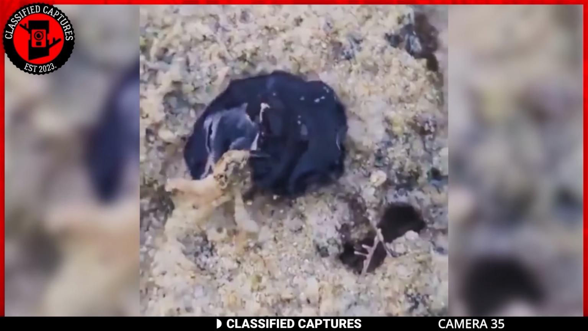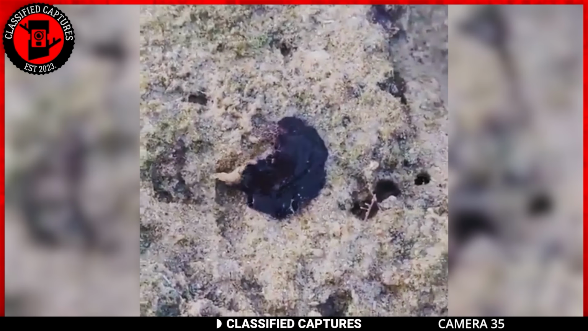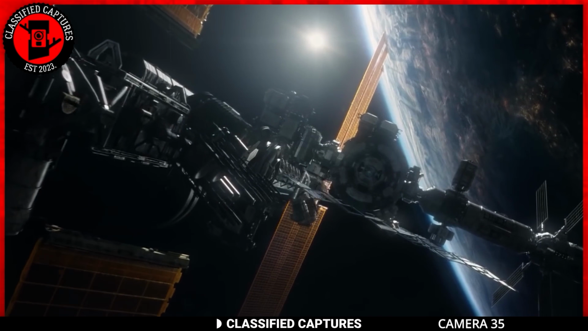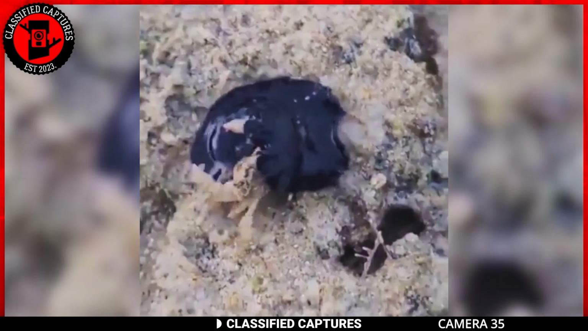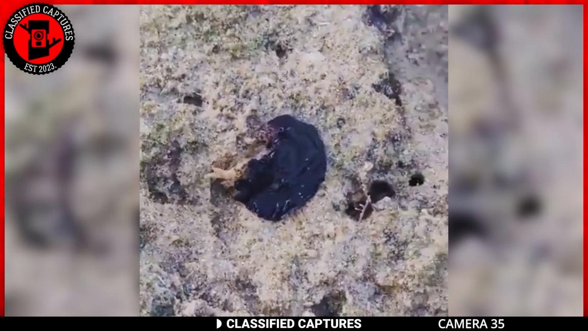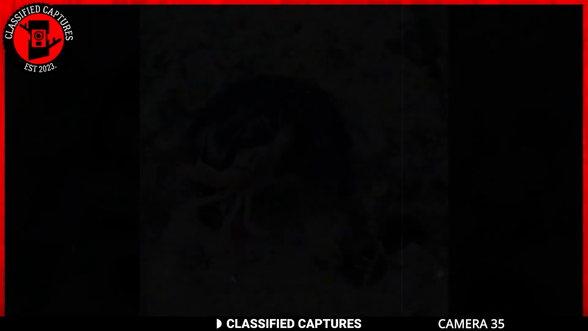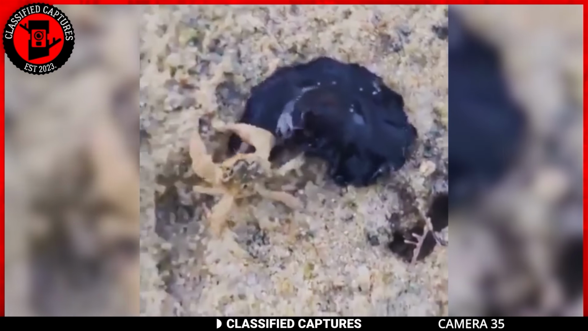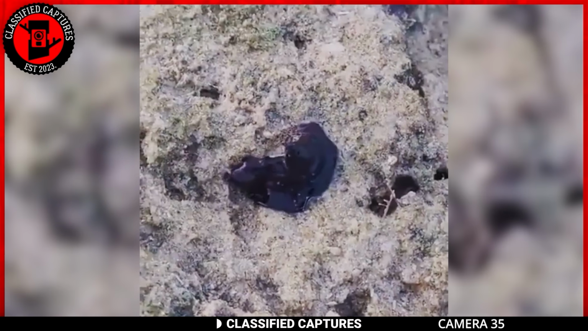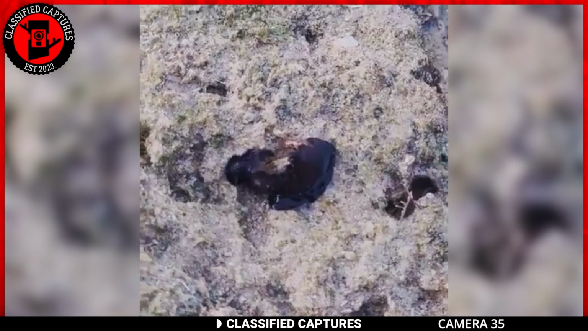Oh my goodness, humanity is doomed. Just take a look at this footage. If you've not seen the movie Life, then you'll not understand why I'm panicking. This dark mass attempting to swallow the crab reminds me of Calvin from the movie. I mean, it just looks the same. Fingers crossed that it's just a case of internet trickery, because if not, we might be looking at a real-life remake of Life, and that's a horror scenario none of us have signed up for.